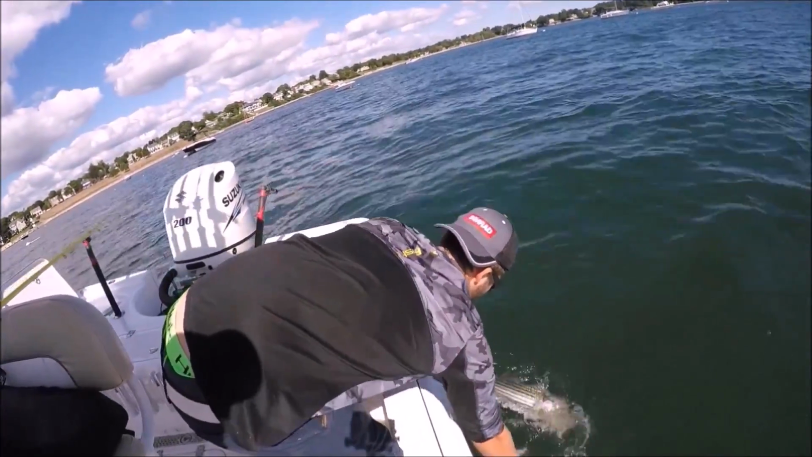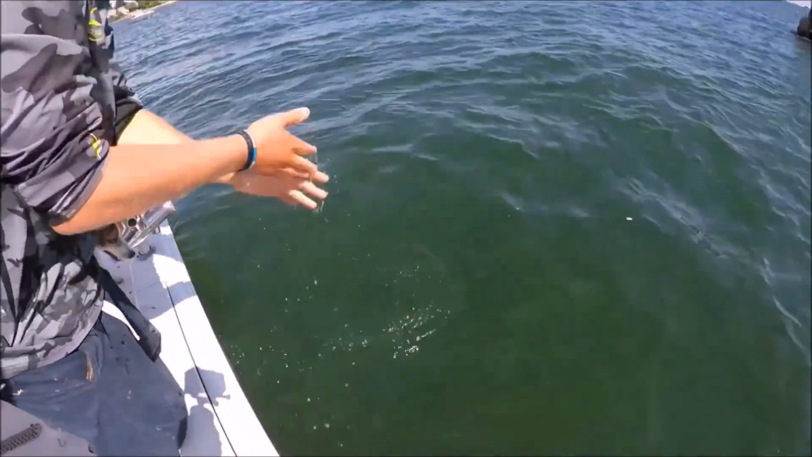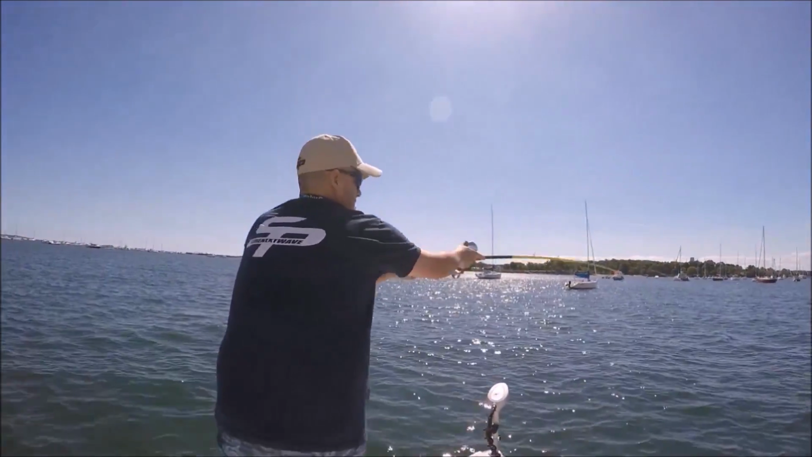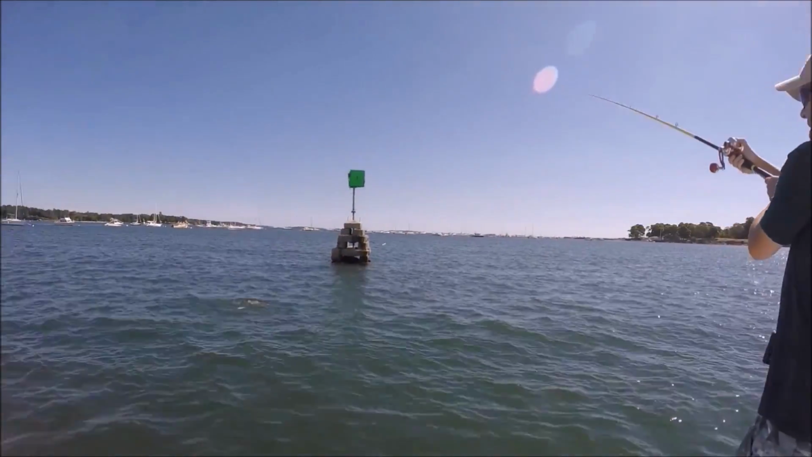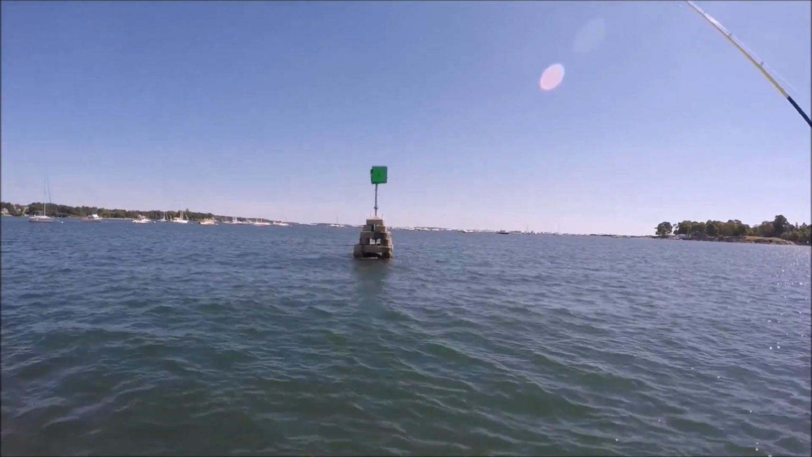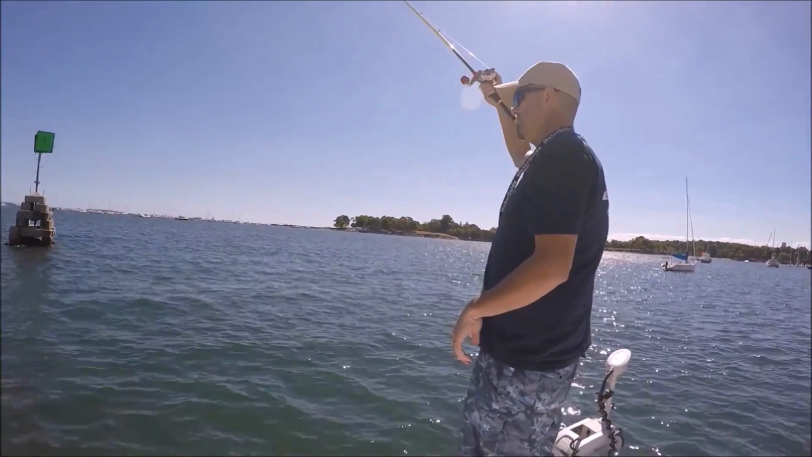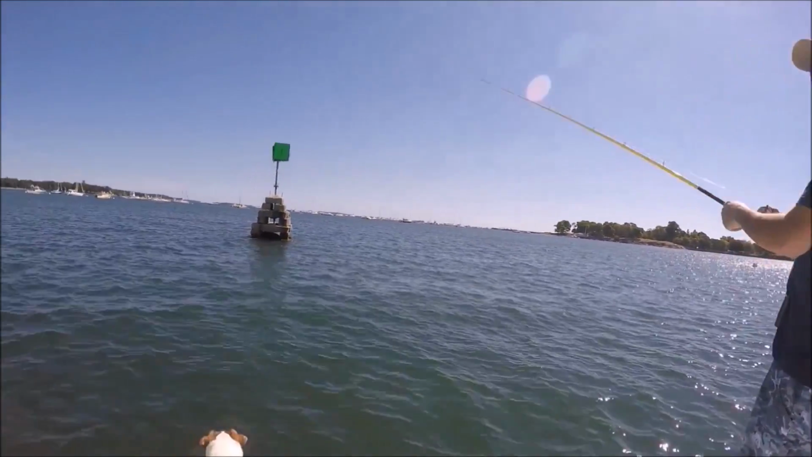Yeah, 65-degree water. There he goes, right down. Man, look at that. Sweet. There he is. See if the gods are a dead one. See if they're active. He's buttoned up.